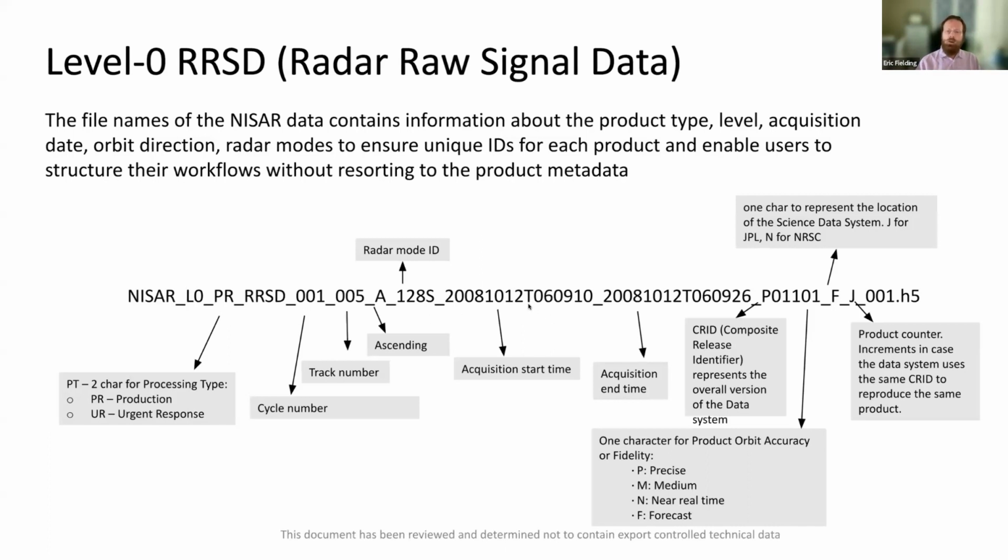Tells you this acquisition start time, the acquisition end time. This is very similar to Sentinel-1. There's an extra release identifier here that tells about the version of the software that was used to produce that data product.